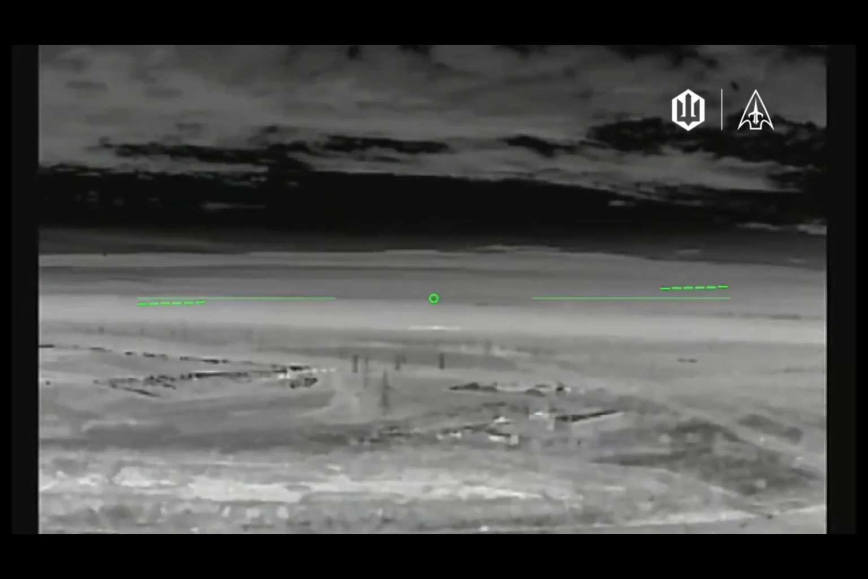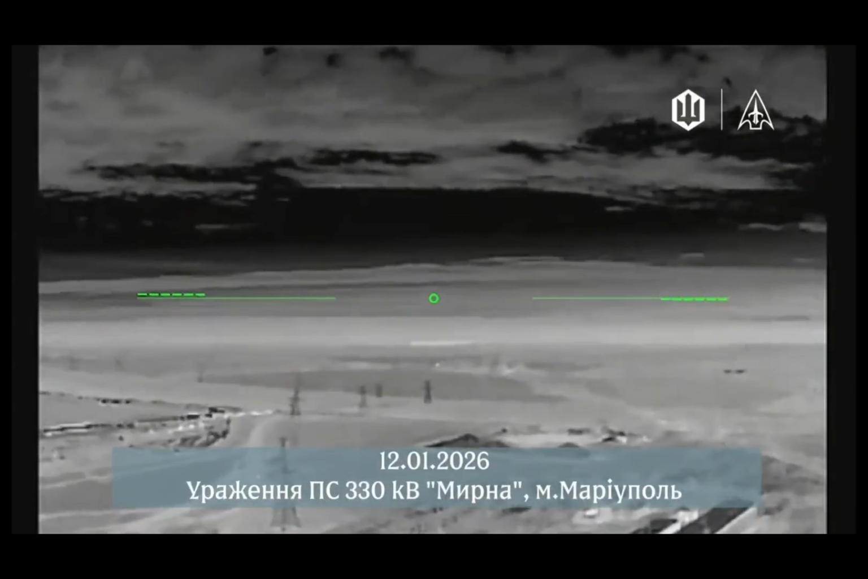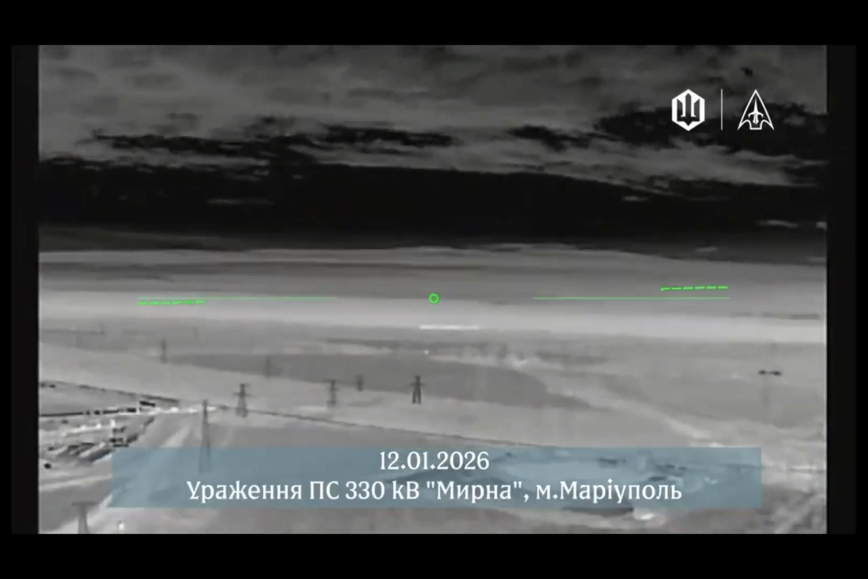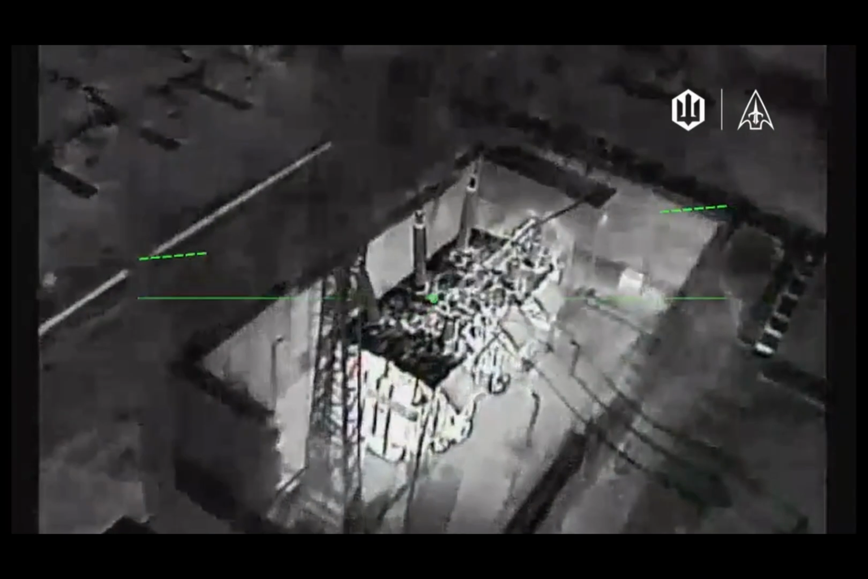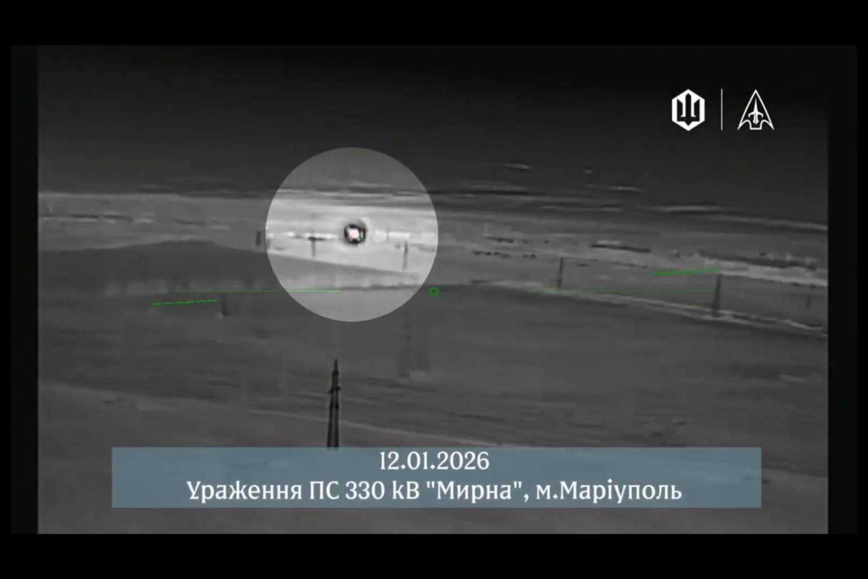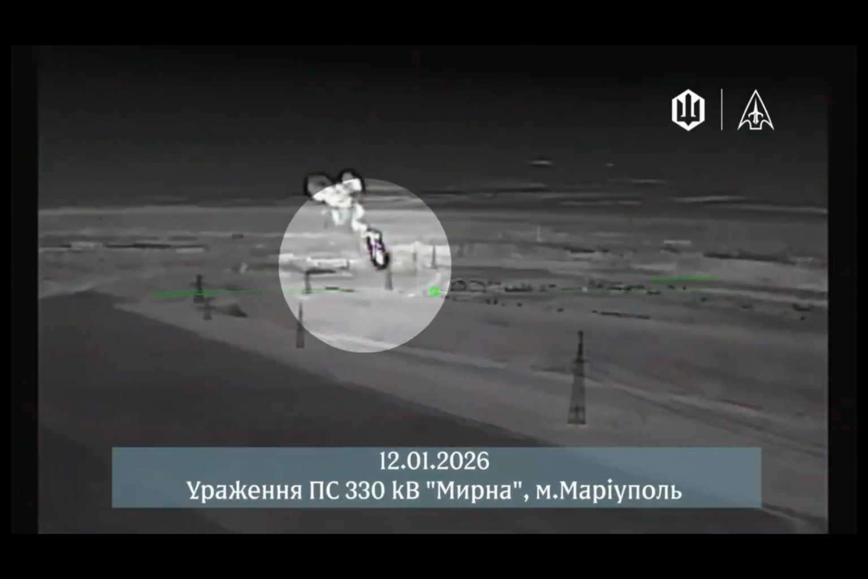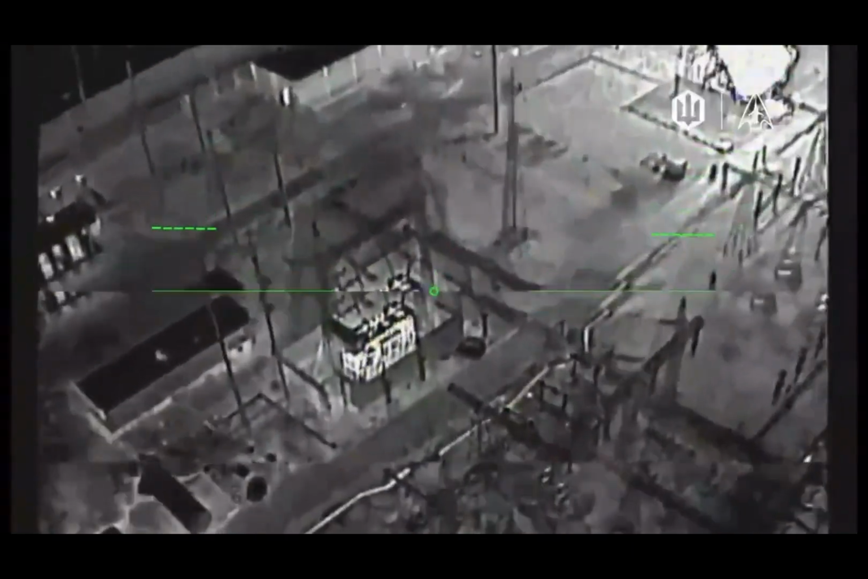In this segment, we present an analysis of the use of Ukrainian unmanned aerial vehicles against energy and military infrastructure in temporarily occupied areas of eastern Ukraine on January 12, 2026. You are now viewing substations which, according to open-source information, were supplying electricity to facilities used for military purposes. The sites are located in temporarily occupied areas of the Donetsk region.